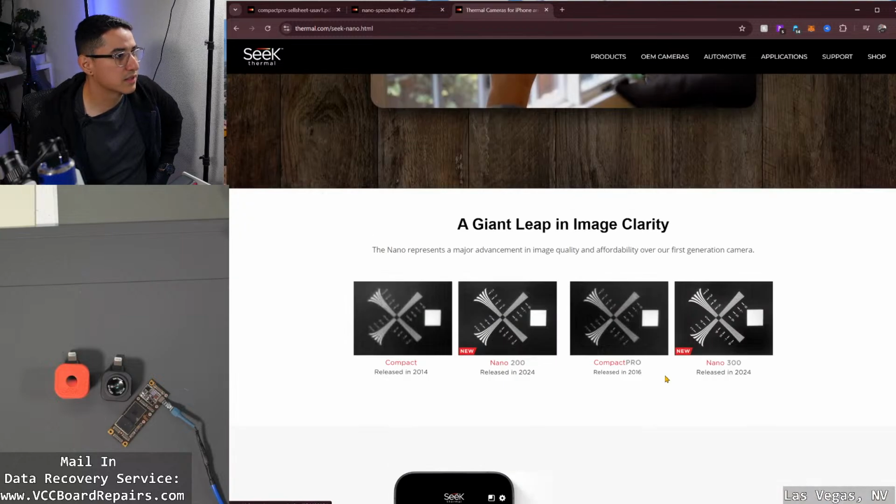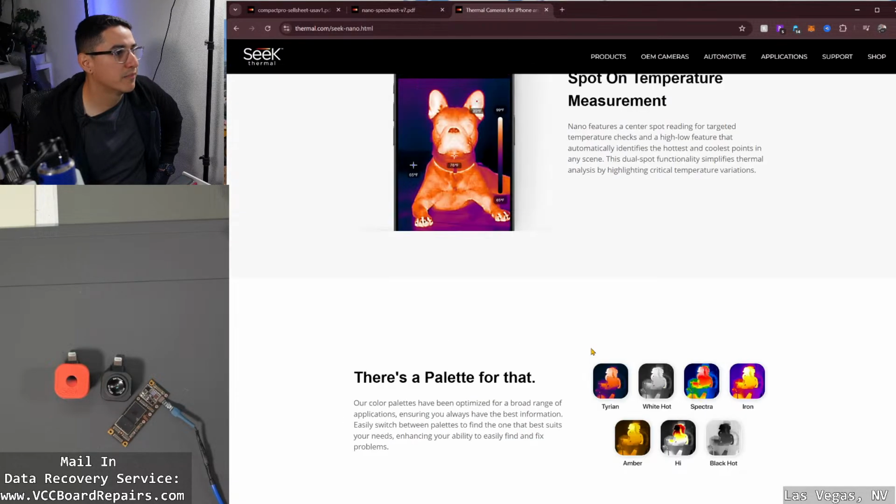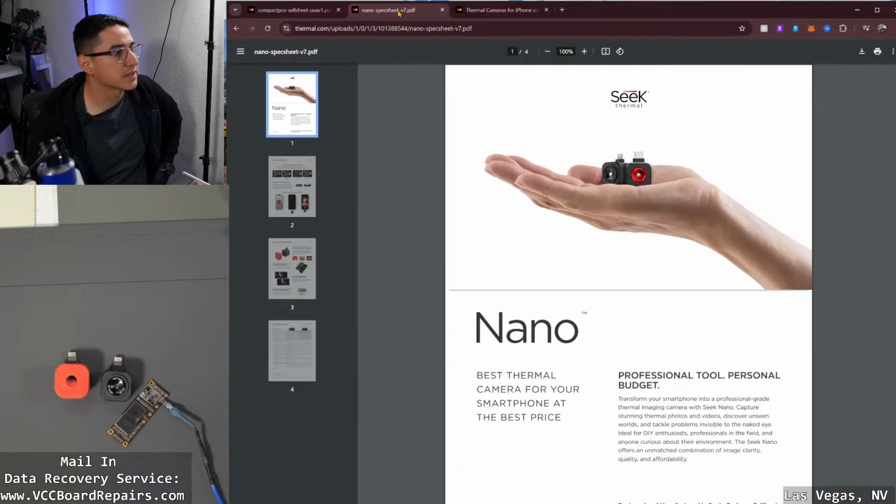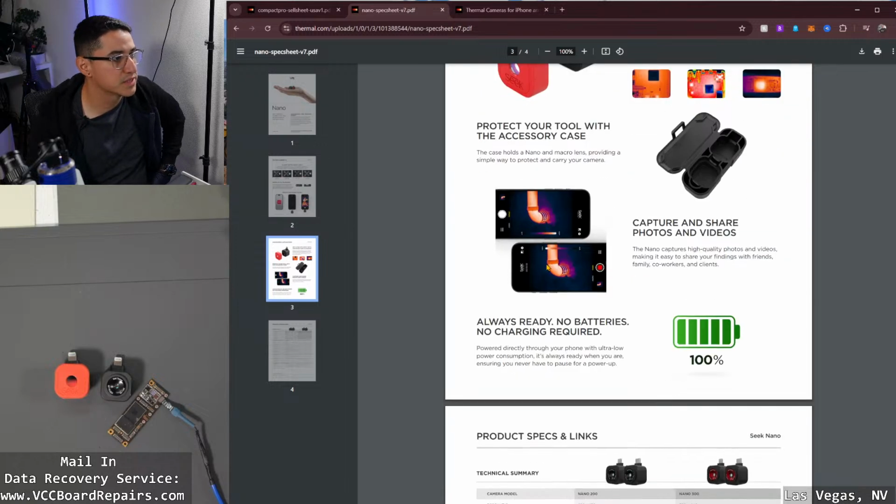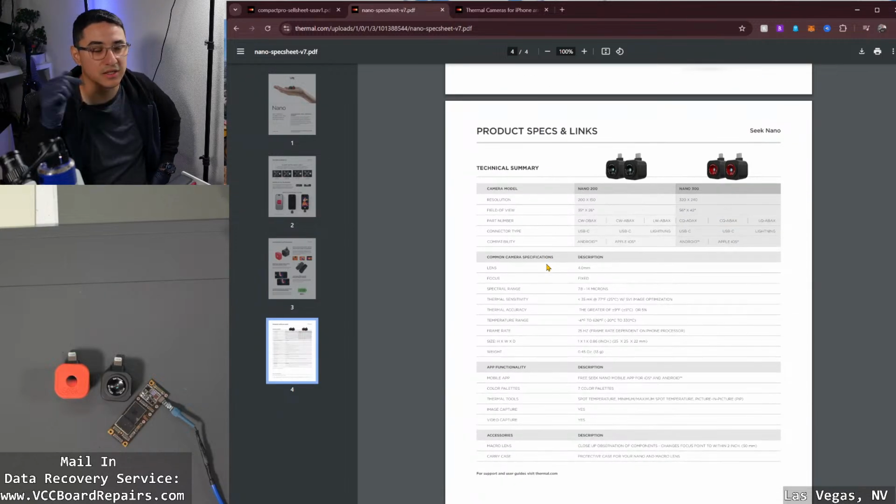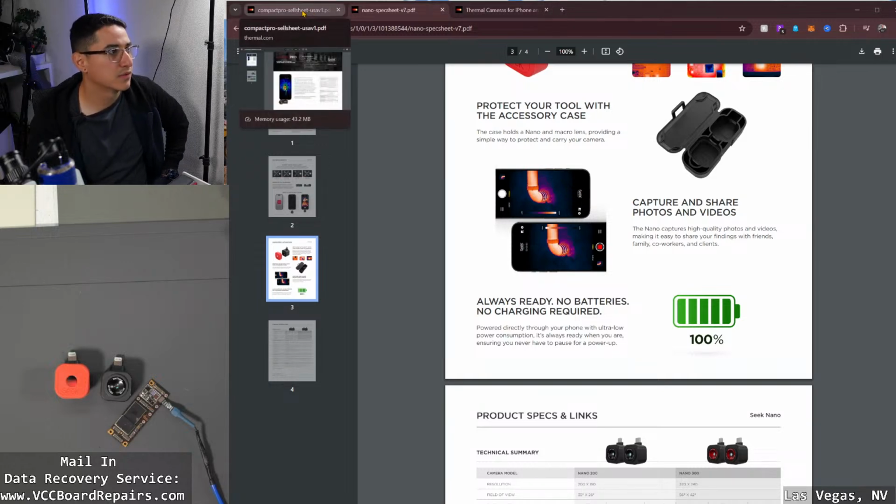But yeah, and then here they claim the Nano versus the Compact Pro, how much better quality it is. But we'll see here in a second. And then the spec sheets, same thing. Yeah, so macro lens, you do buy that separate. It's about $50 from Seek. Although I want to know in the comments below, should I make my own? Because a lot of people ask me for that. So yeah, I'll link to this as well in the comments below for your reference later.